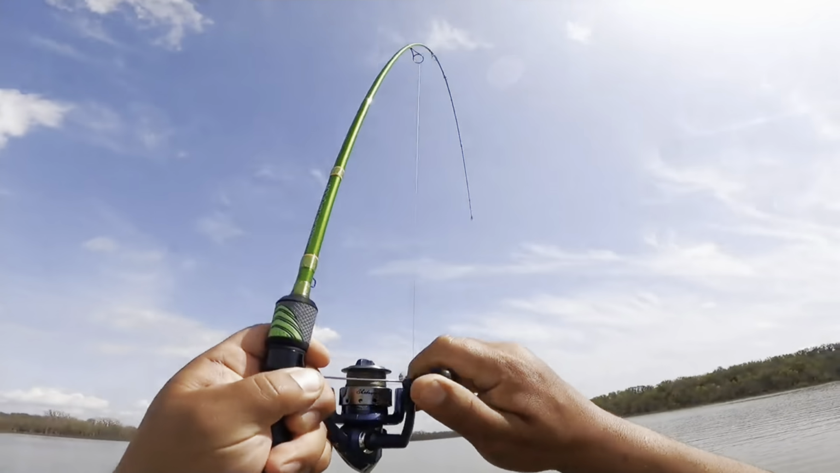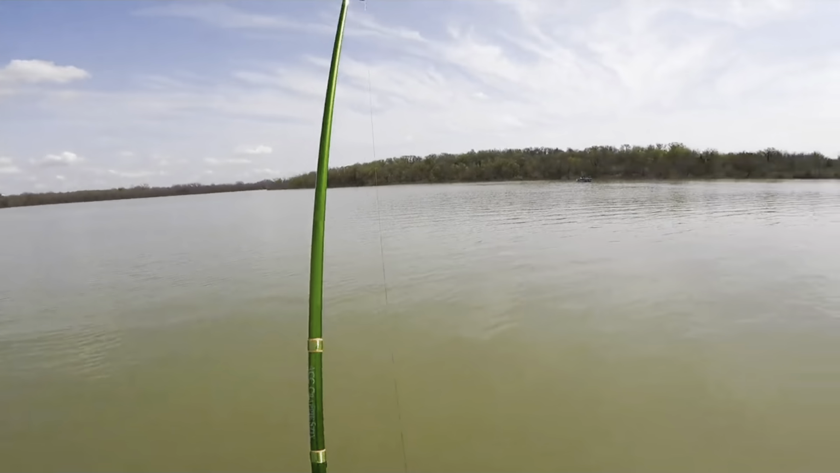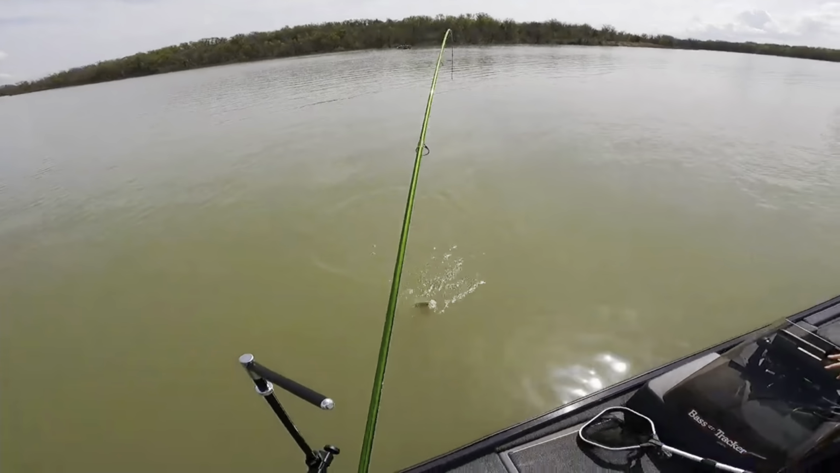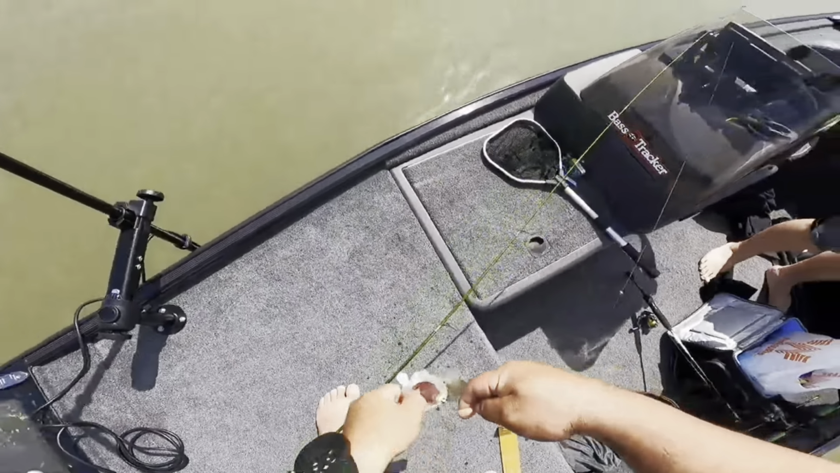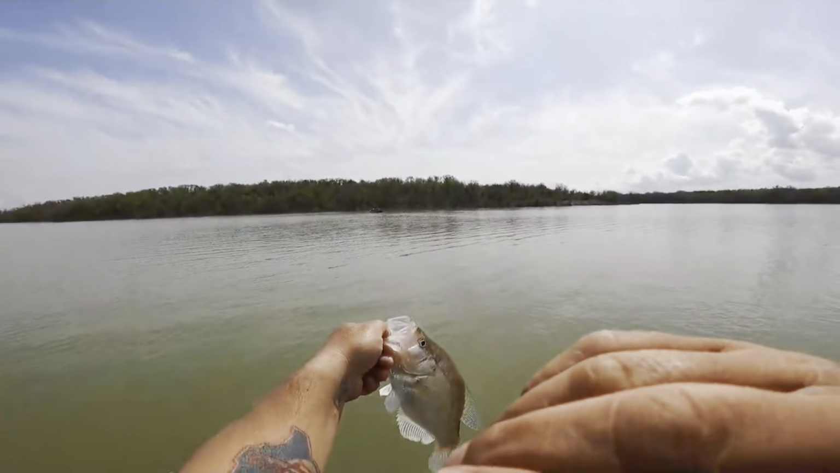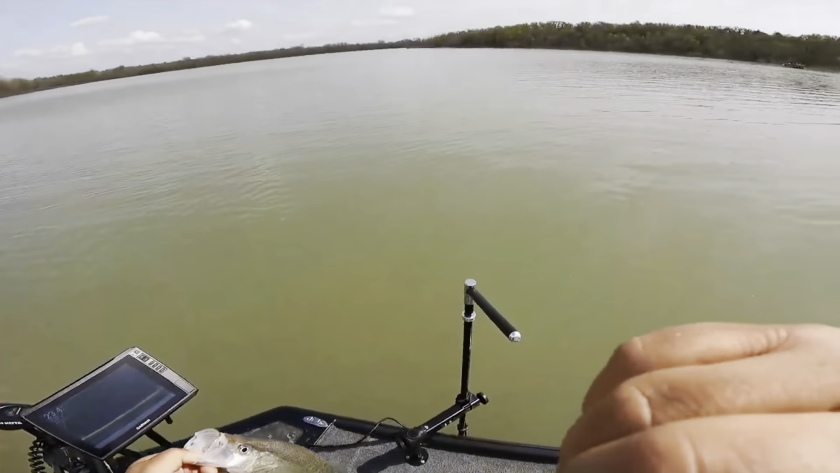Got him. Oh. That was a slab. He looked big on the screen, dude. Yeah. Oh. I'm gonna flip him. Woo wee, son. On that white and chartreuse crappie magnet. Yeah, let's go. Live scoping.